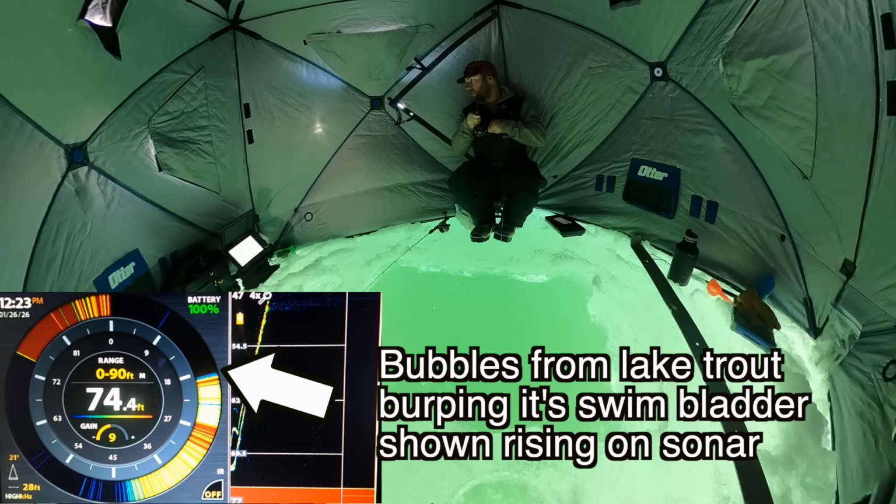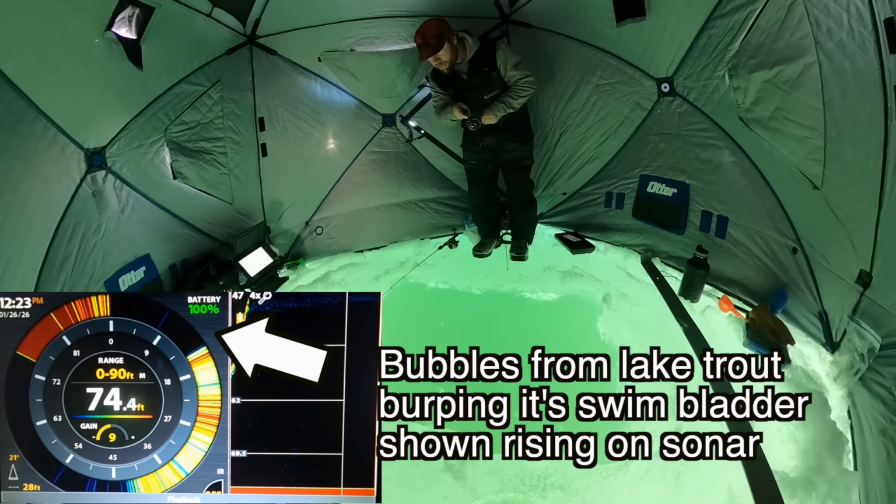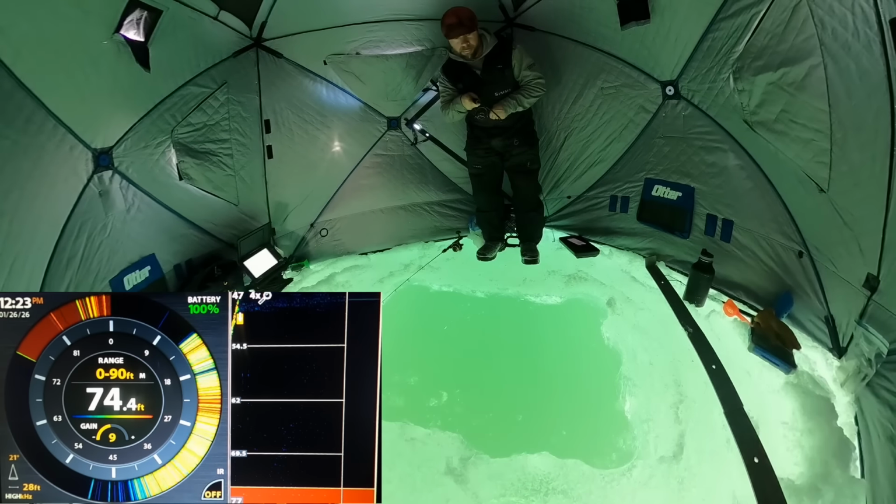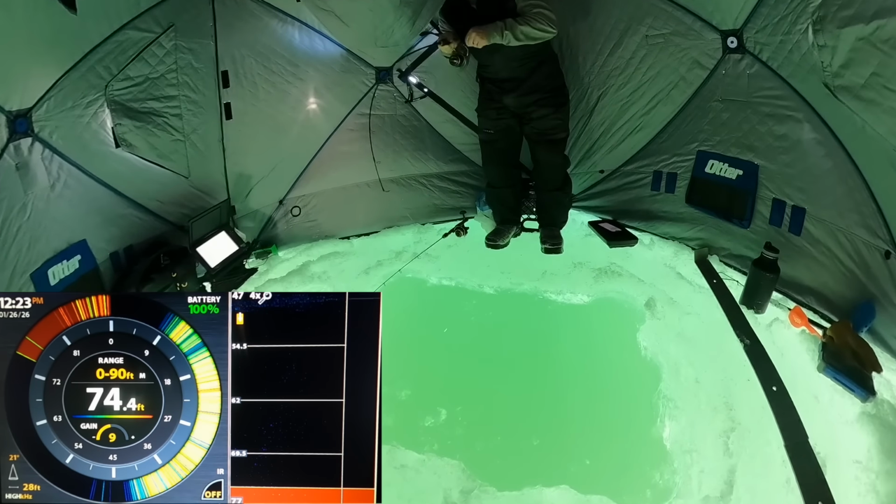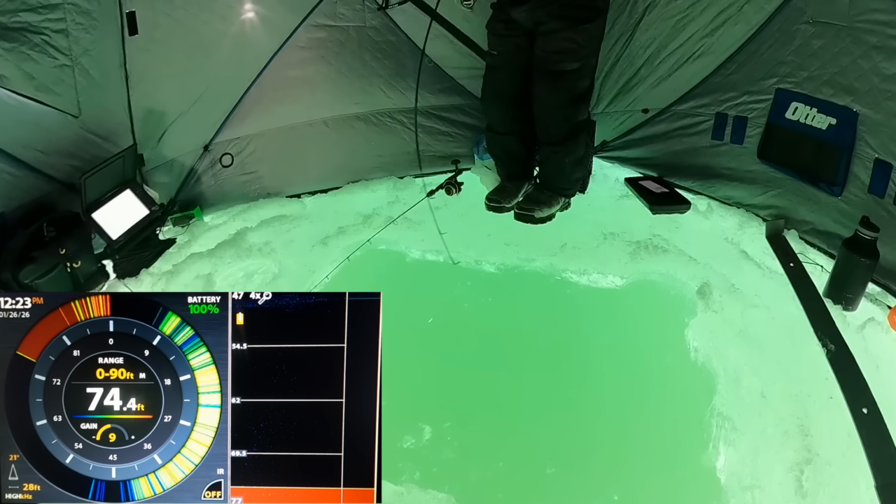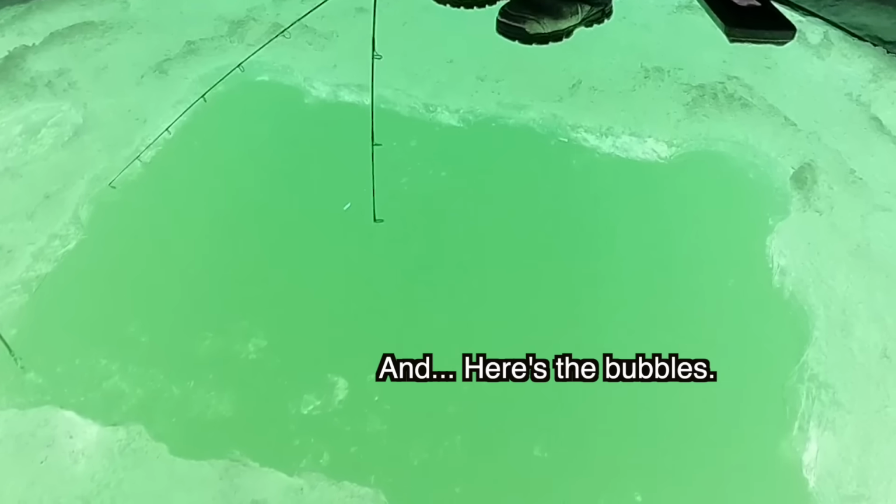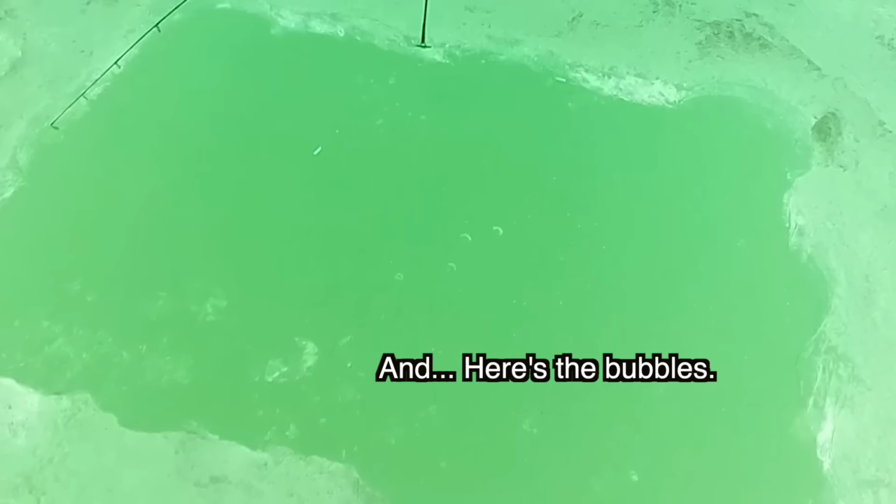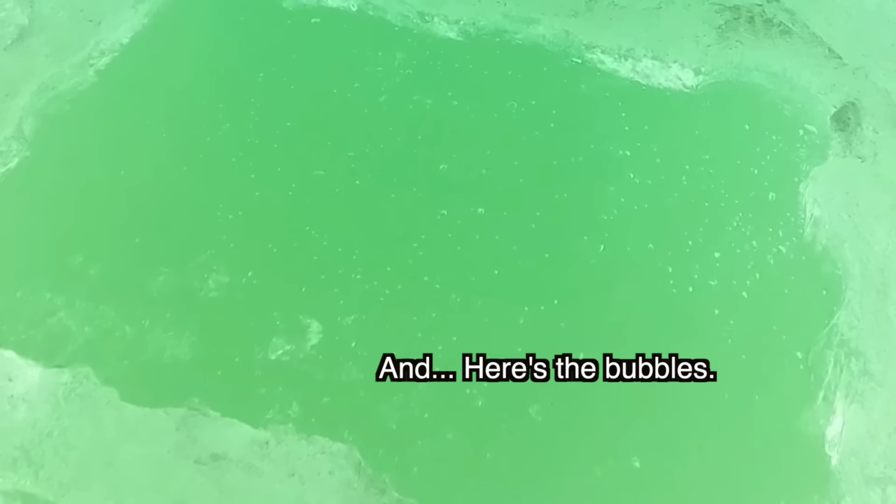Let's see, is everything actually going here? Good times. Woo! My goal for the day might be accomplished. I might get a lake trout. These bags, look at all those bubbles. That's cool.